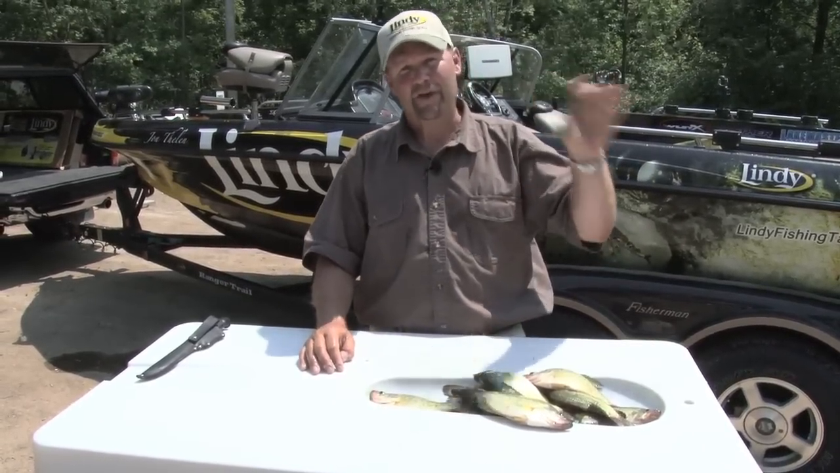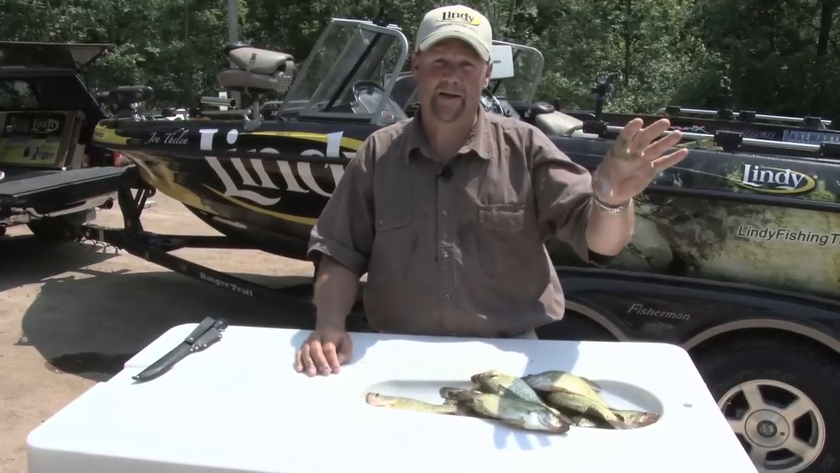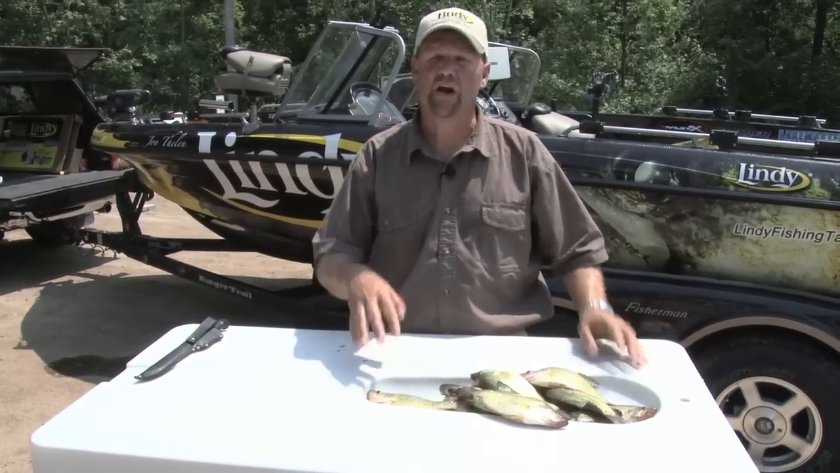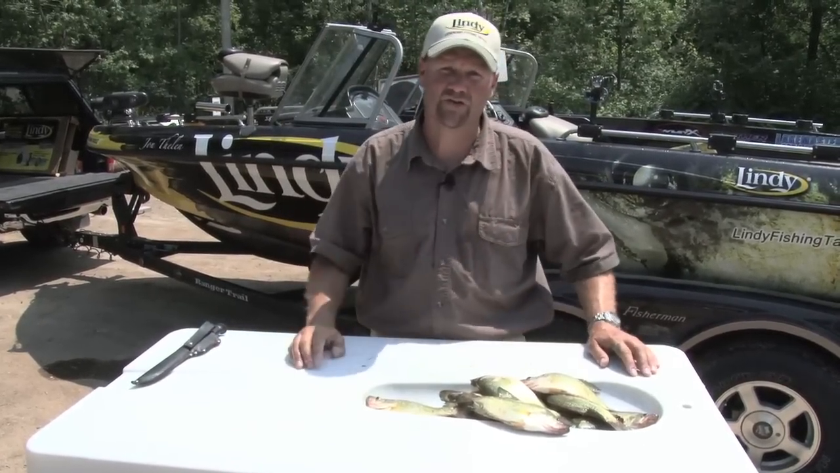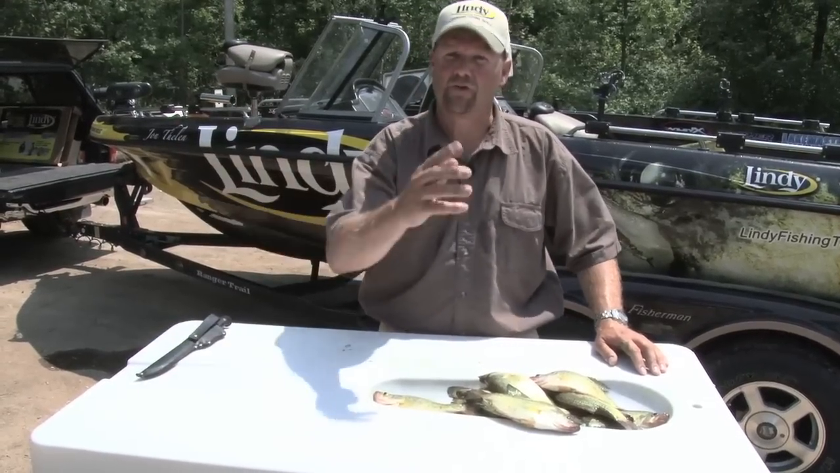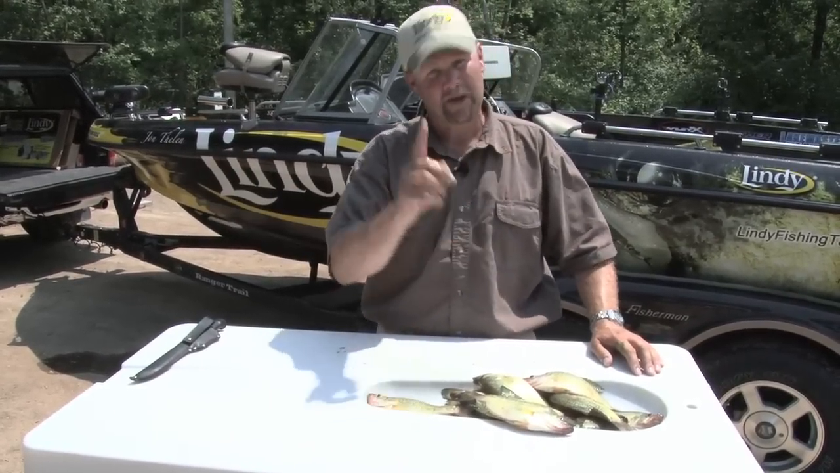These crappies are gonna suspend over the deepest water of the lake. So go find those areas, and then look about halfway down the water column, start there and work your way either direction based on what you see on your graph, and troll for them. Don't throw the anchor in the bobbers. Cover ground, throw a jig out and troll right through them, and you'll get your fish.